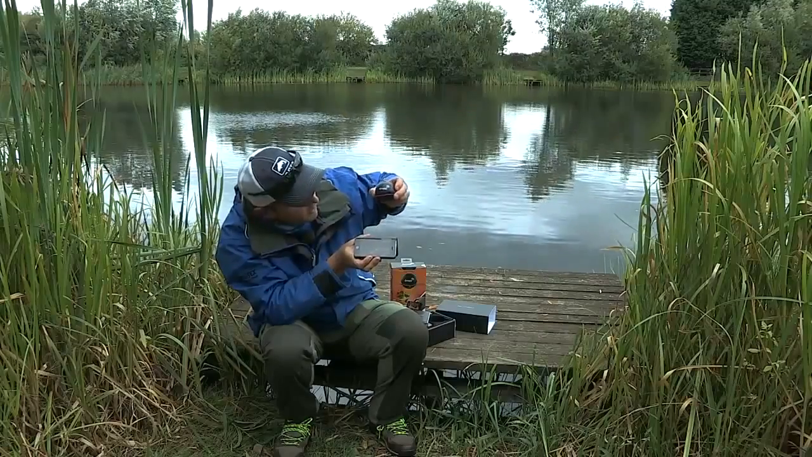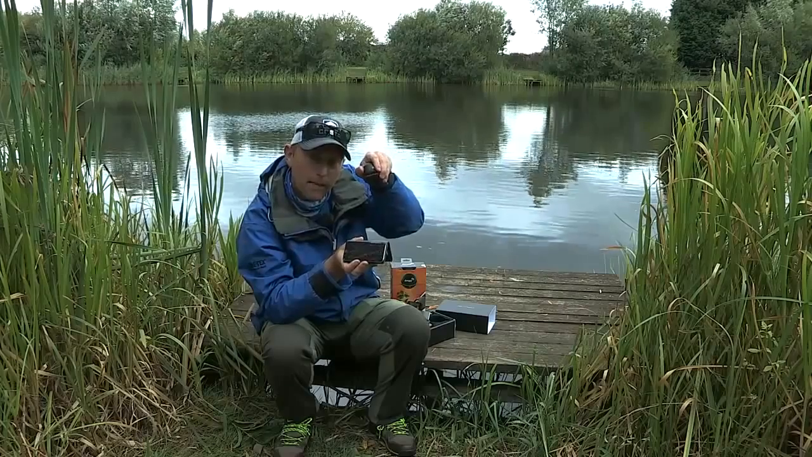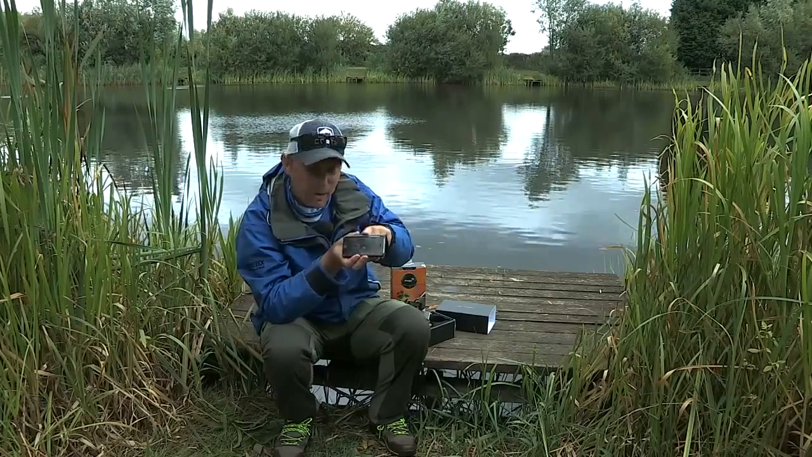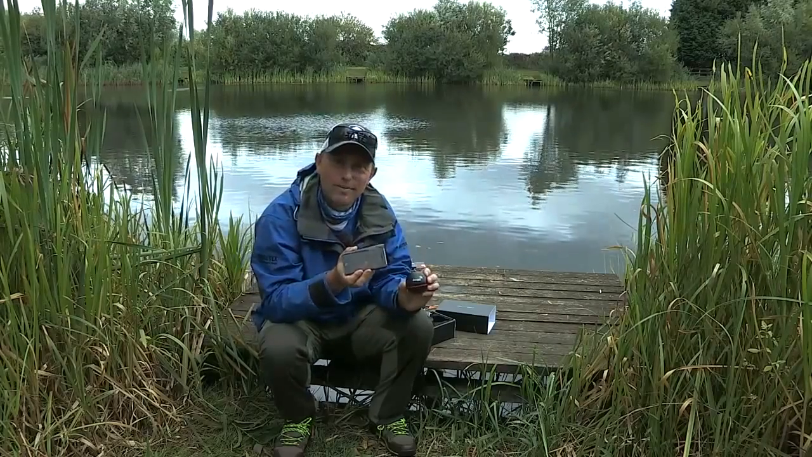So if you could imagine, all it's doing is sending down a signal and bouncing back the information, and then the clever bit is coming through to your phone. So that's the Deeper in a nutshell. Let's put it into action.